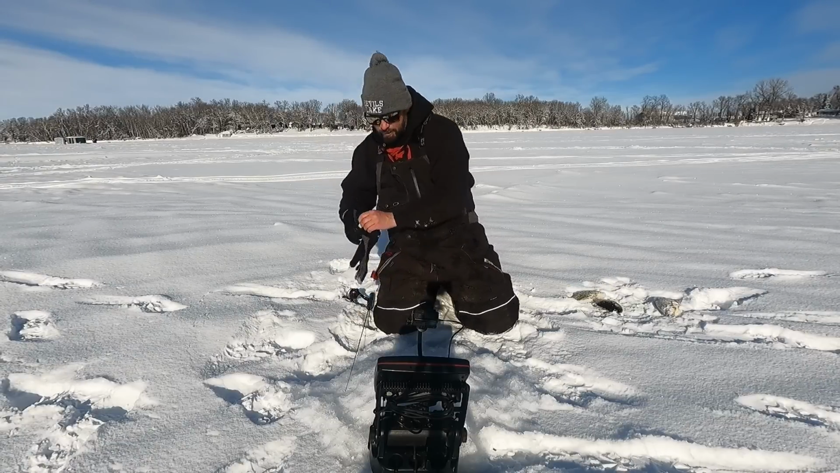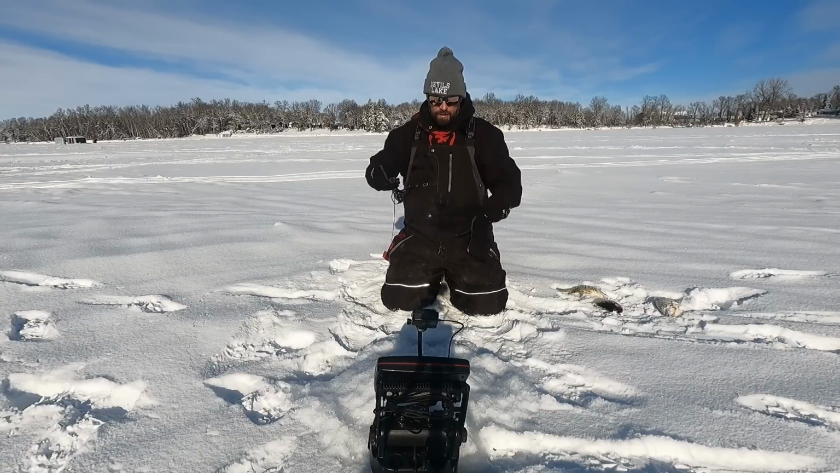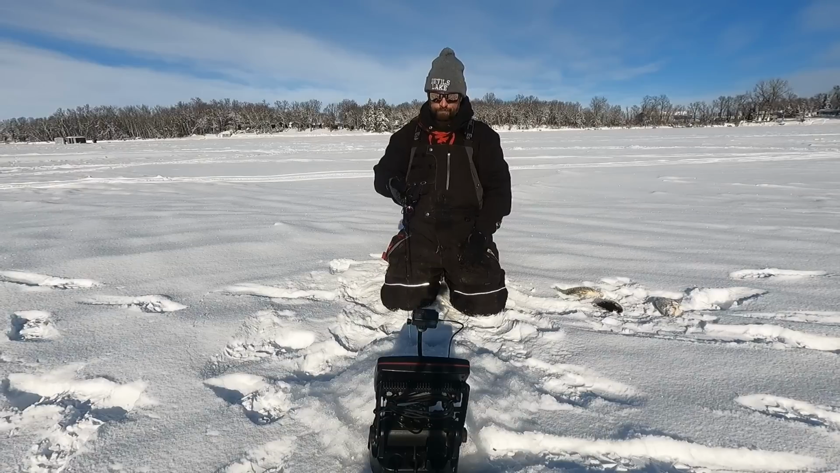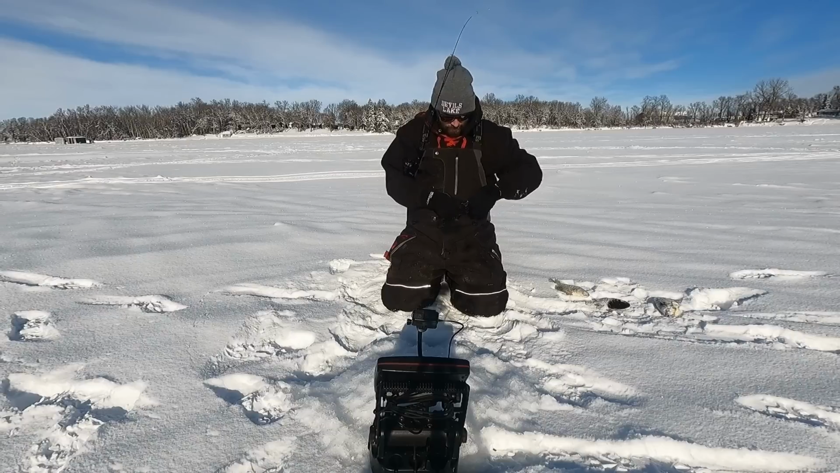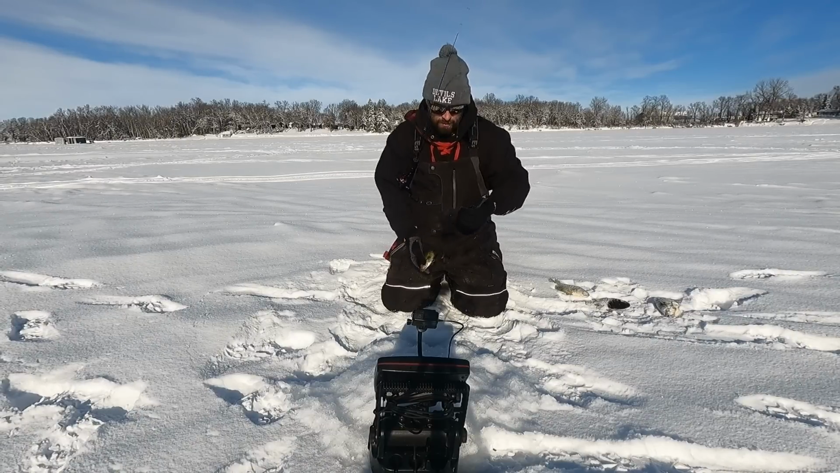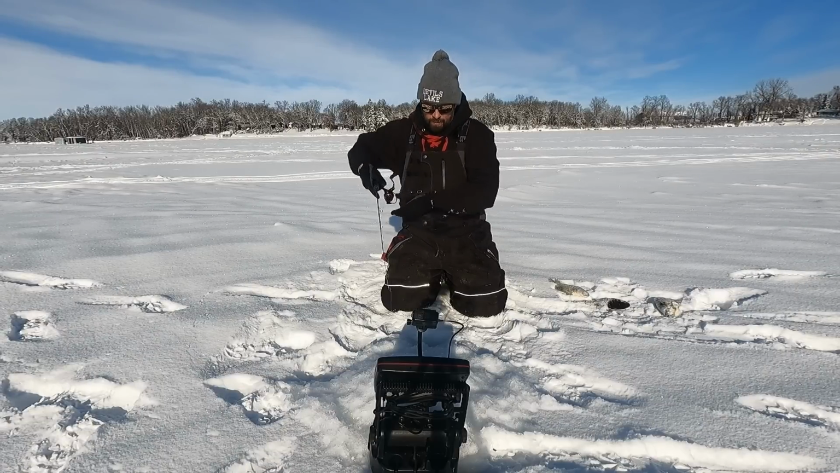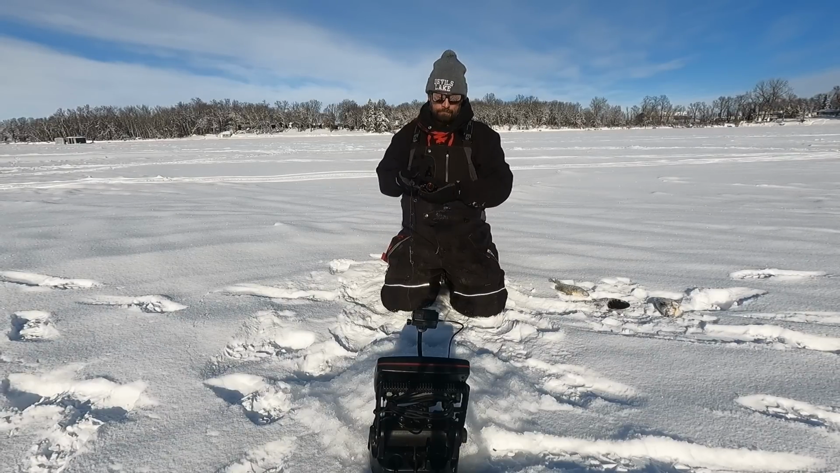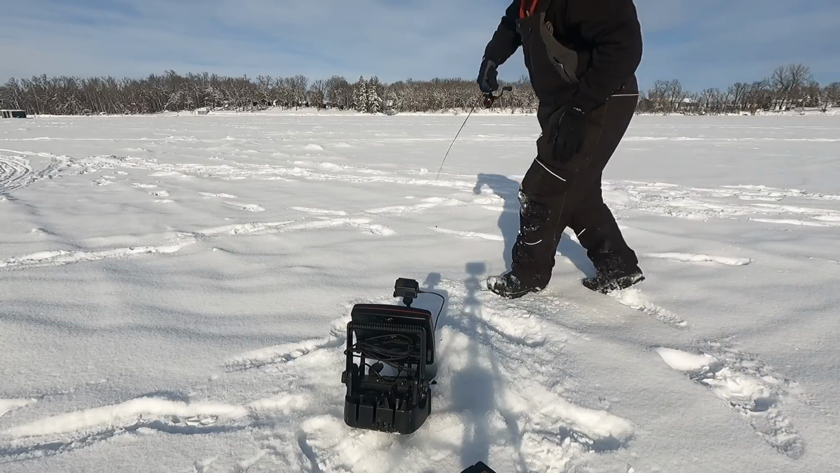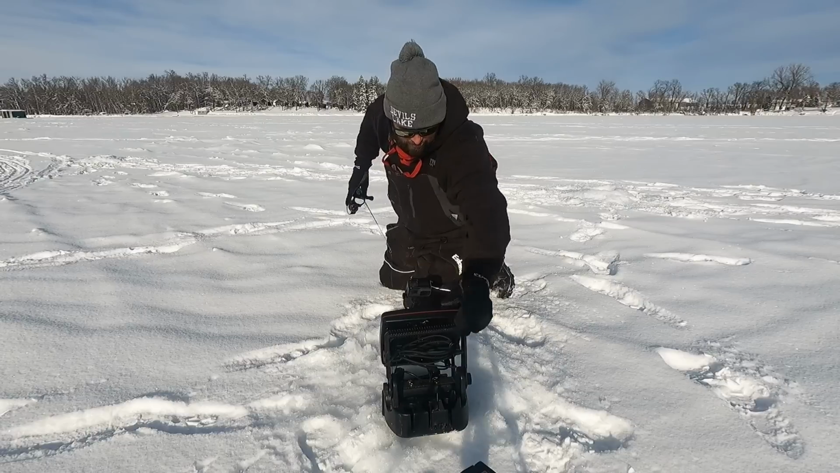Oh. Hopefully this GoPro's working out on the old unit. I'm about to make a move here up. It feels like there's a lot of fish suspended out over this basin out here. I feel like if I can get up in the weeds, I tend to find bigger crappies, bigger bluegills right up in the weeds sometimes. Oh, these fish are moving around a lot. It's not good.